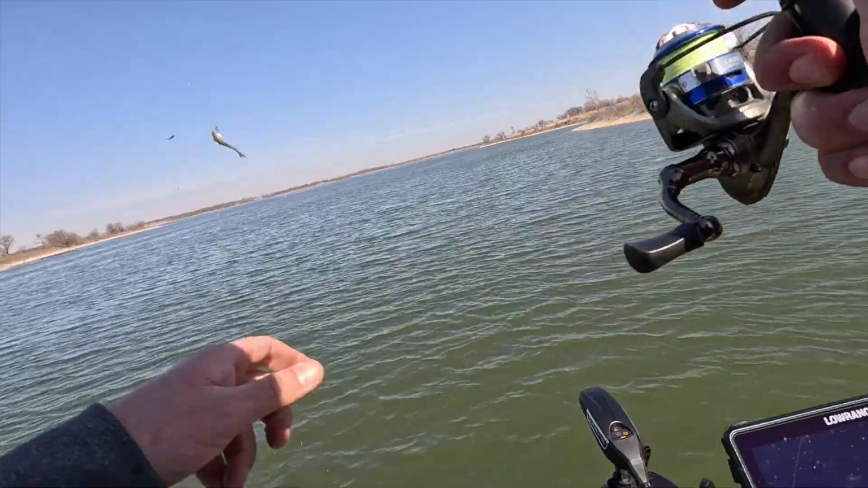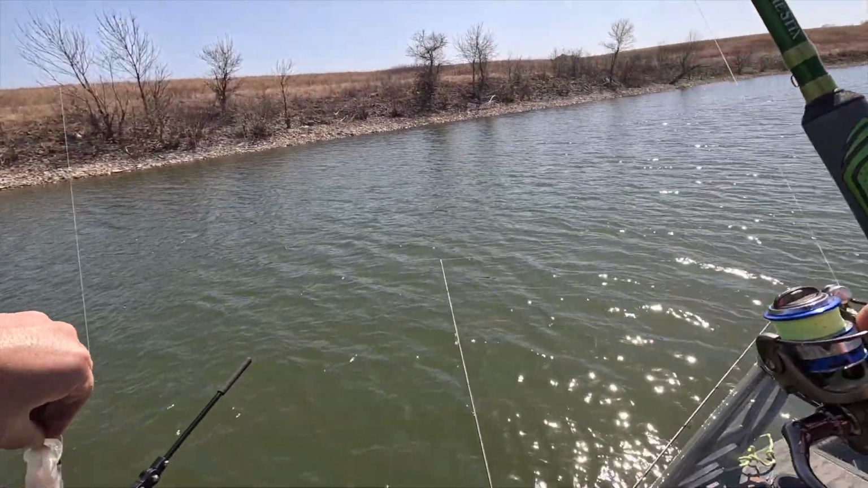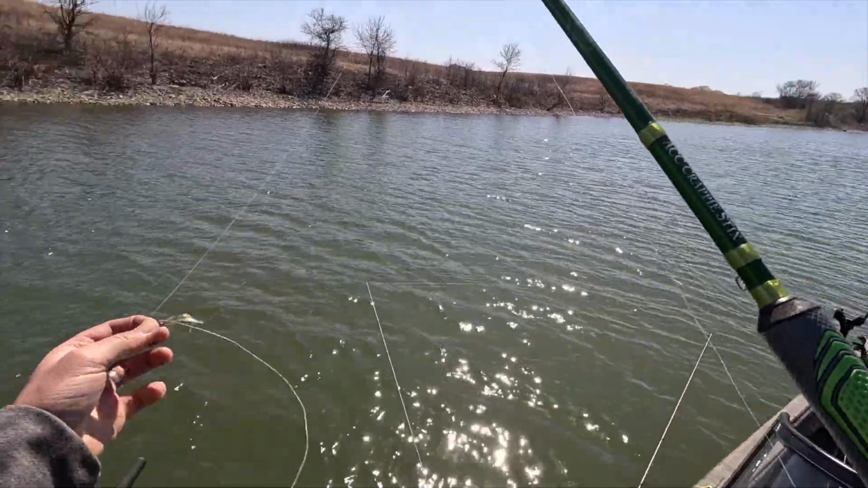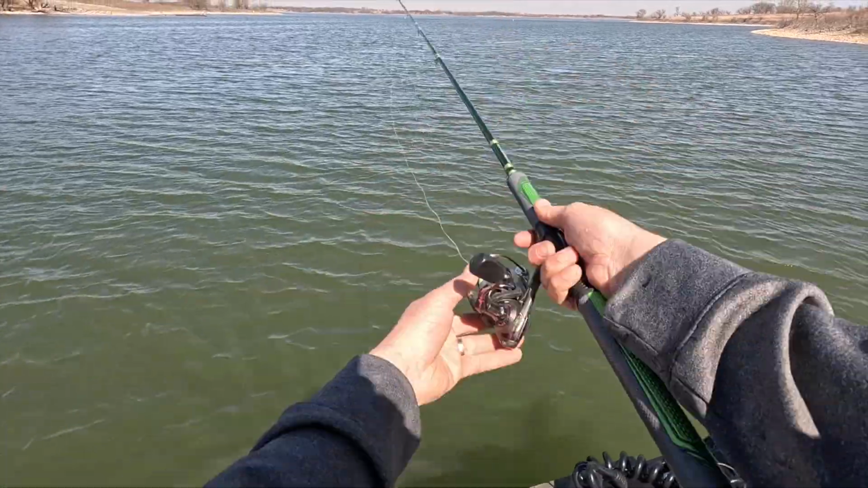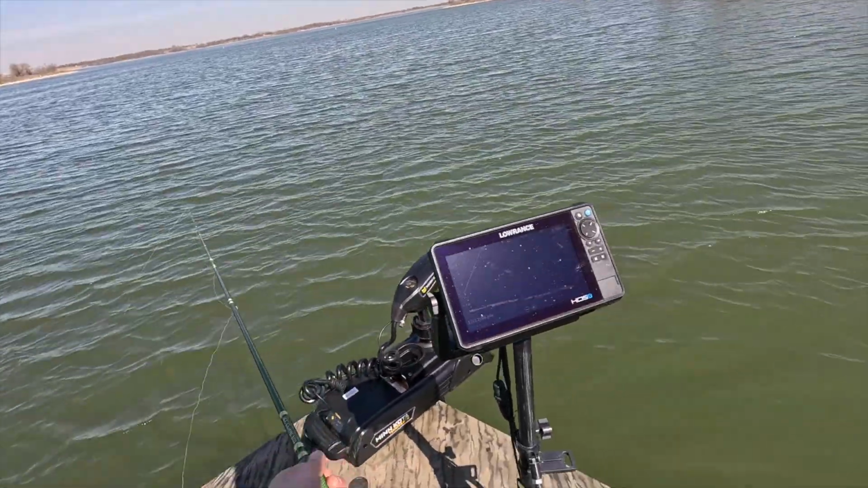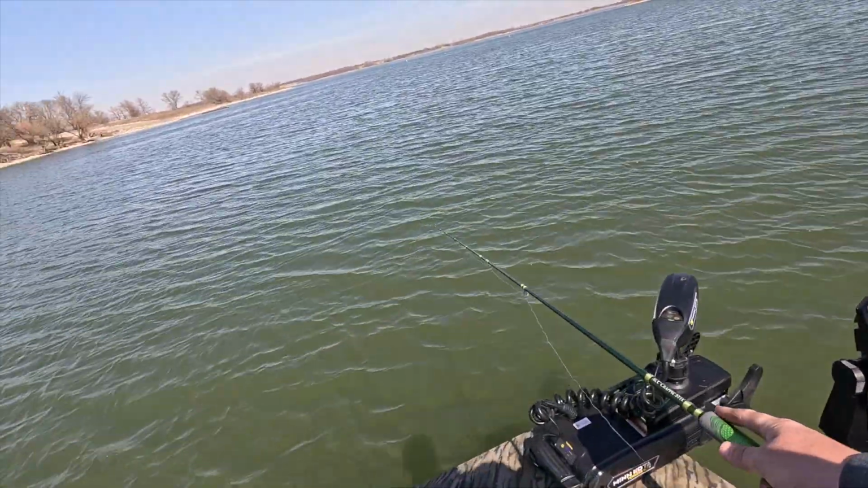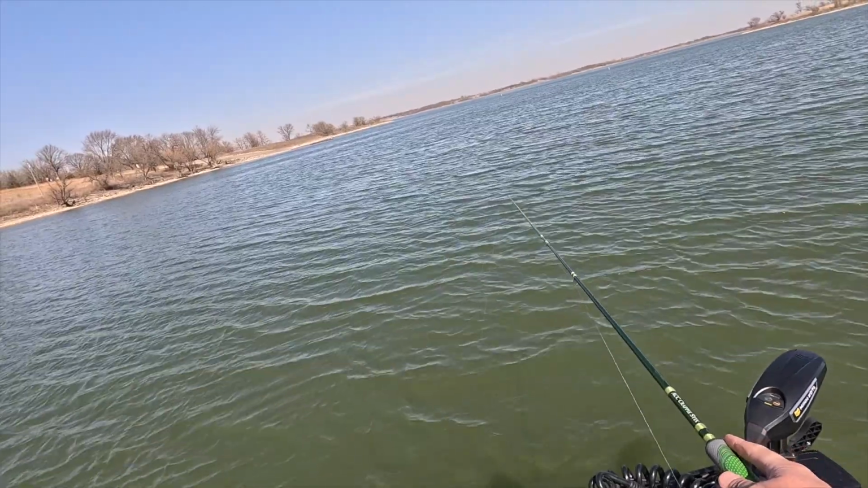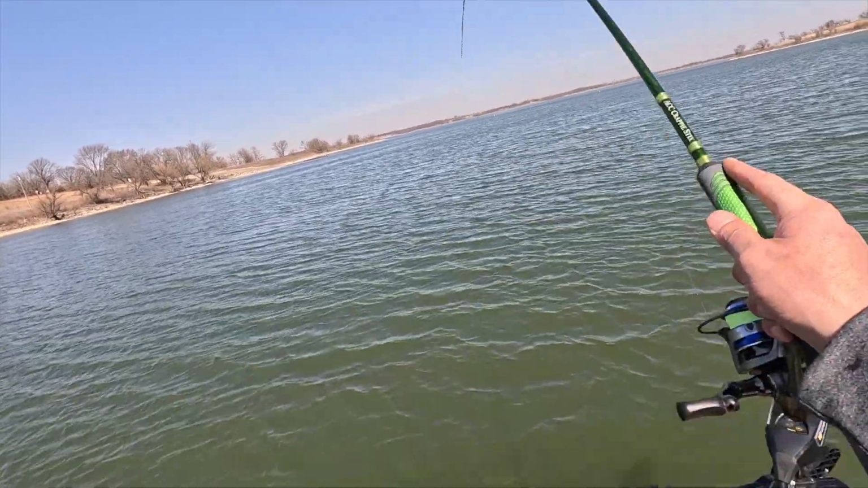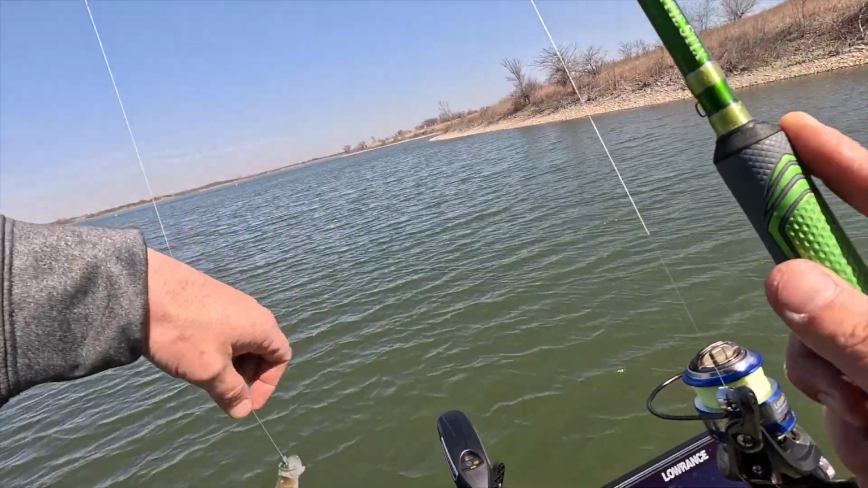There he is. Dink. Okay. I like it. I like it a lot. I don't think I really even need to look at the screen to know where these fish are, to be honest with you. As long as I get it off the edge, just like right there, we'll be catching them.